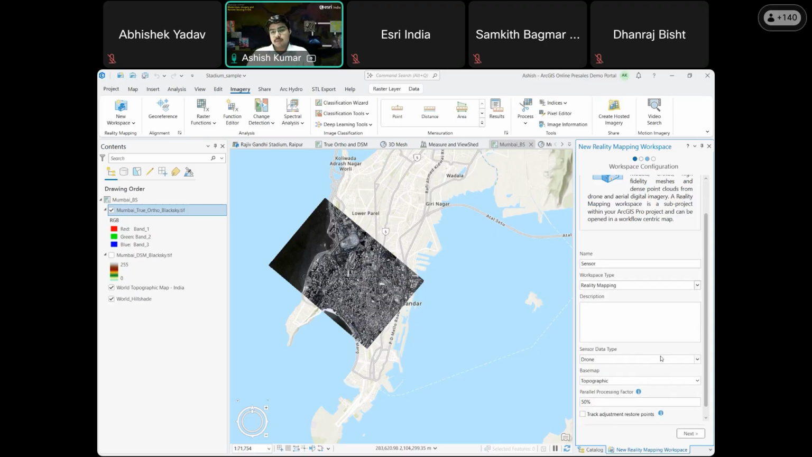And as you can see, there are different sensor types that it supports to process large images and different types of imagery: drone, satellite, aerial digital. Once you set your parameters, you can add the parallel processing factors according to your machine and hardware requirements.